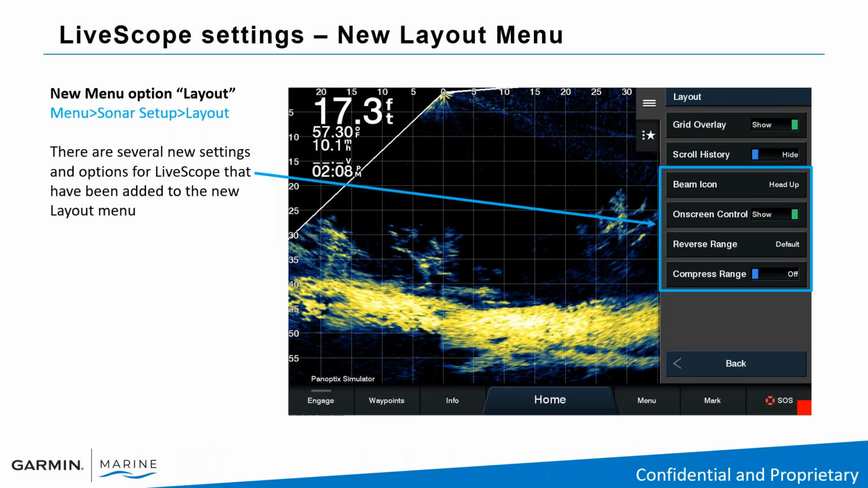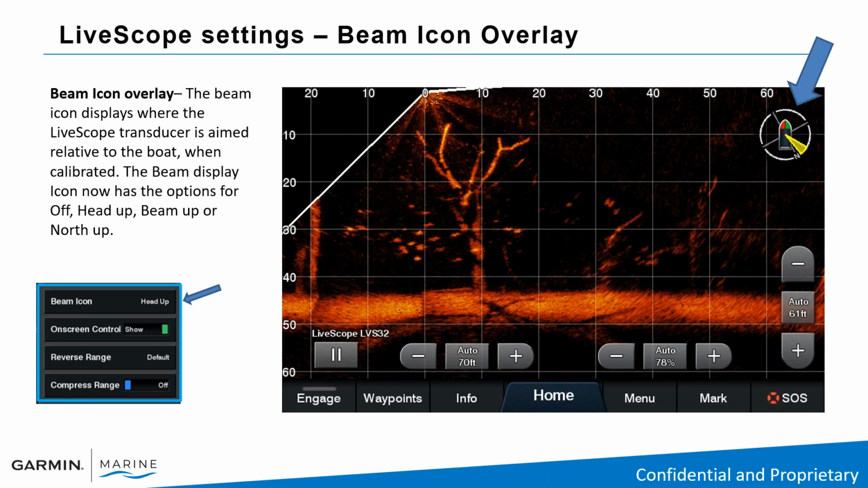So there's also a new LiveScope setting. There's basically going to be a new layout menu. Under menu, sonar setup, layout, you're going to see the new menu pop up. We're going to have beam icon, on-screen control, reverse range, and compress range. So the first LiveScope setting we're going to talk about is the beam icon overlay.